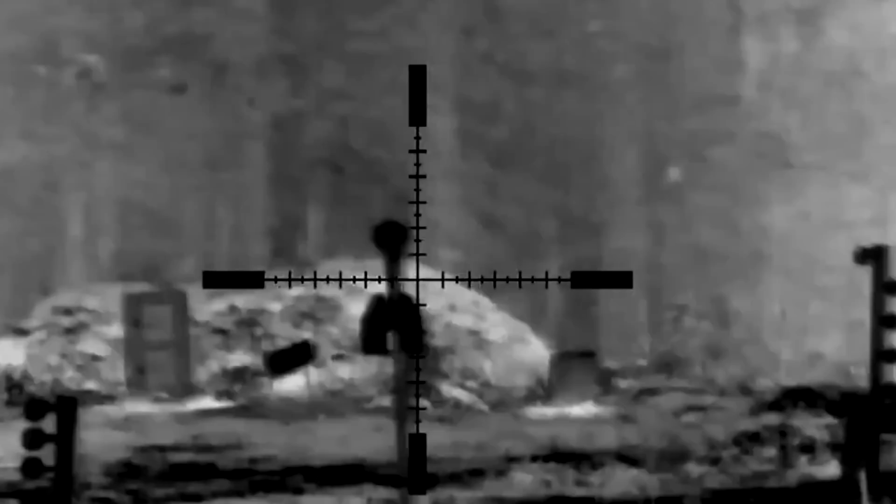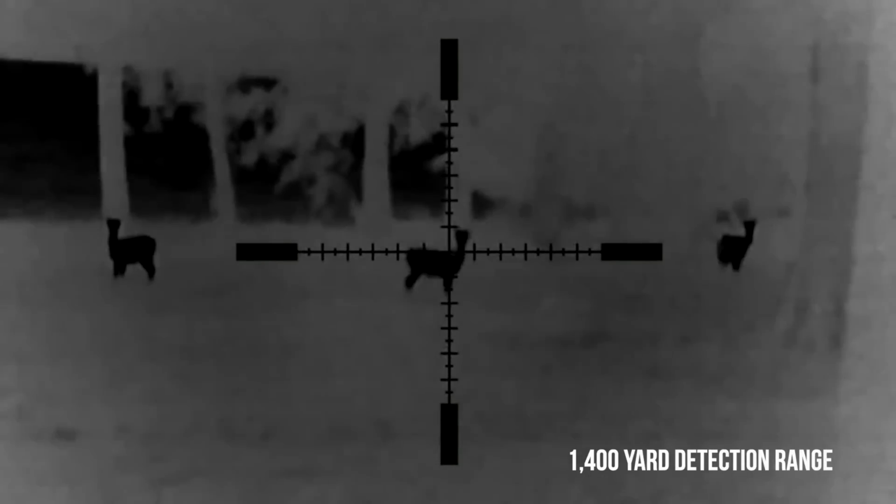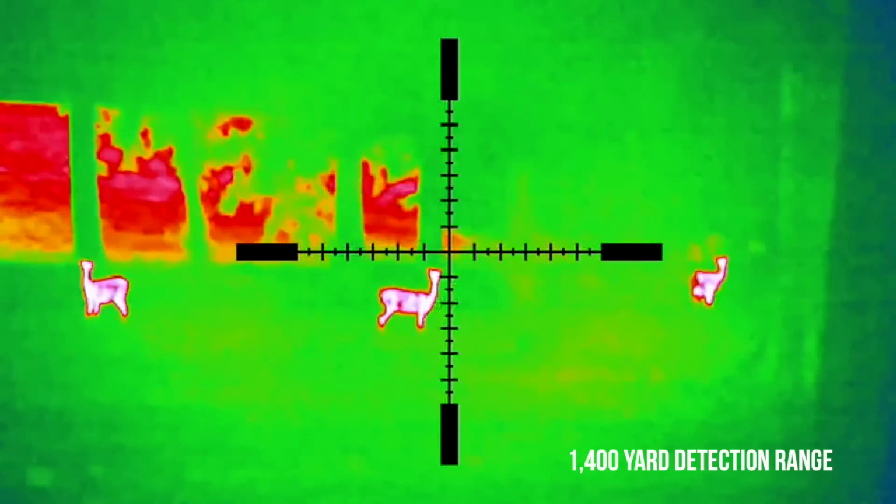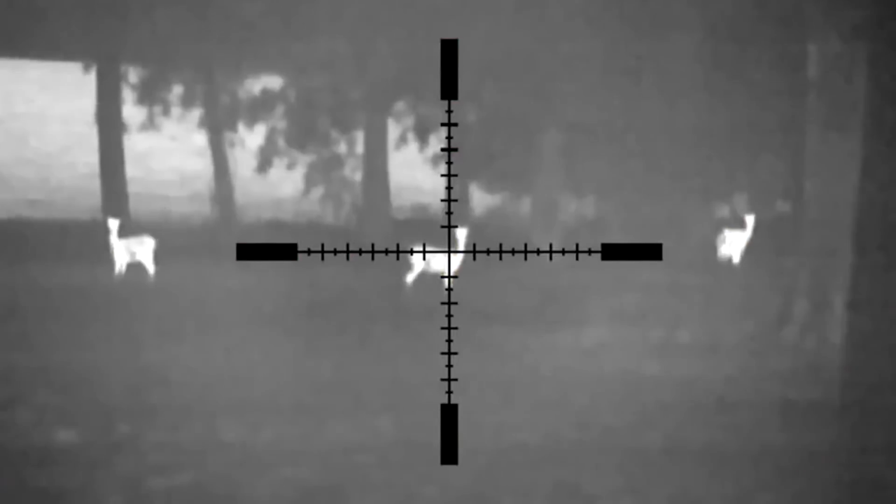It is a 384 by 288 sensor, and it comes with onboard recording, so we can just push the button and have audio and video recording. You have 5 different zero settings, a multiple palette of reticle colors, and I think it's like 6 or so reticle styles, even mil dot type, so you can actually hold for holdover if you want. And something cool about the 5 zeros that you can program in is that you can also rename them. Even my Pulsar doesn't do that. I have to keep a separate note of which rifle is which, but we can rename them to the caliber, to the grains that we want.